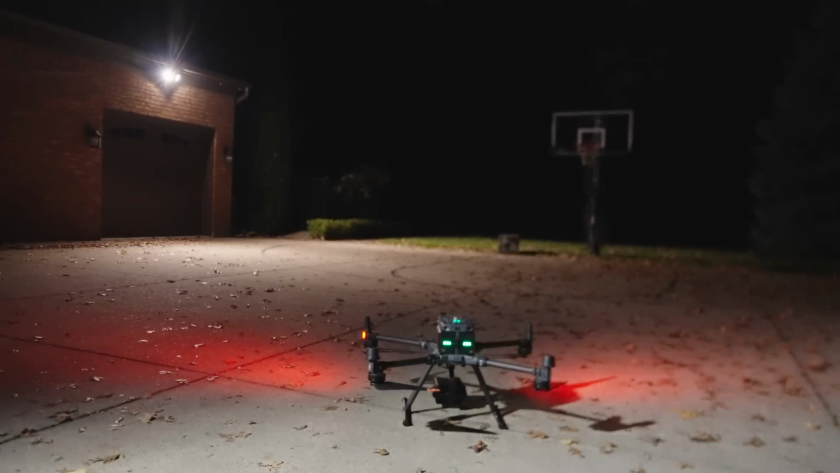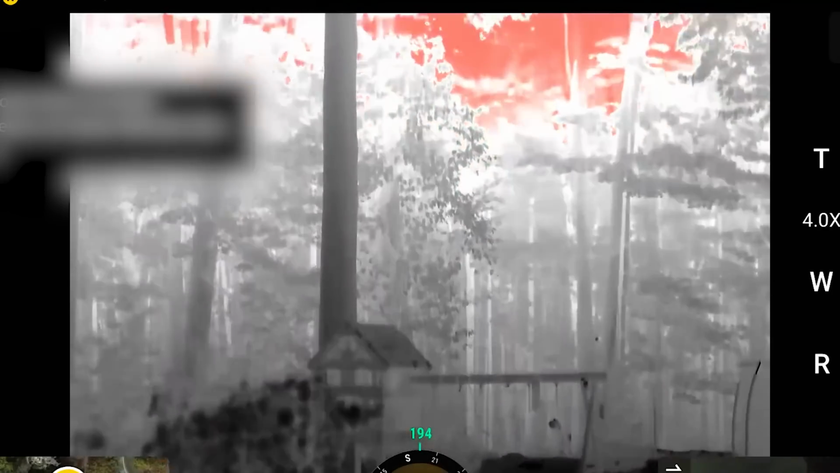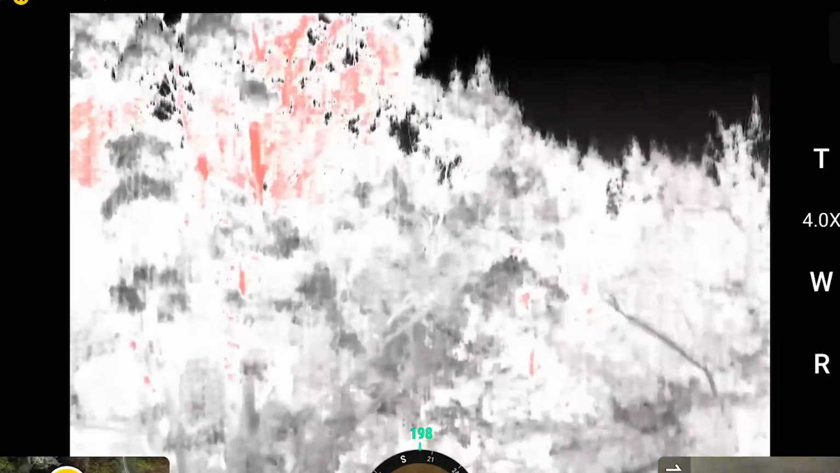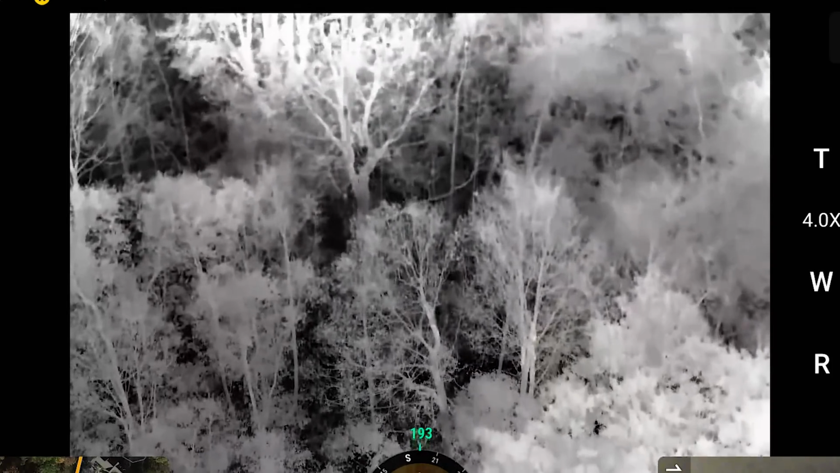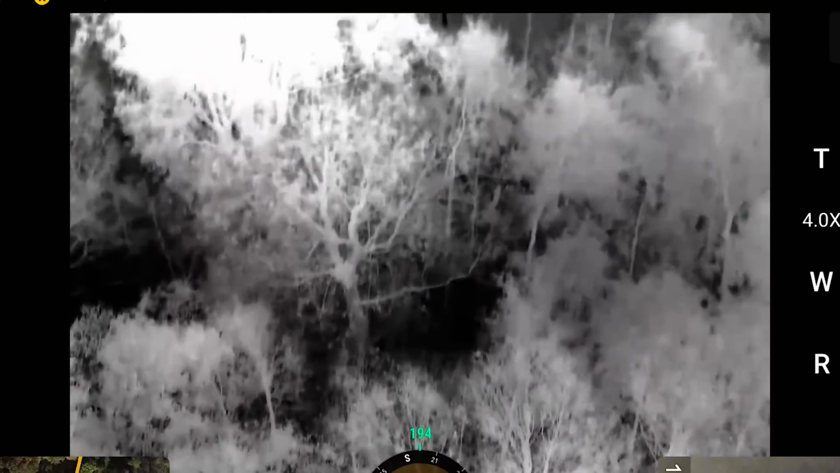Alrighty, let's go try to find this deer. I mean, it's been almost 48 hours, right? Taking off. Well, I can tell you that these trees are going to be easy to look through. That's good.